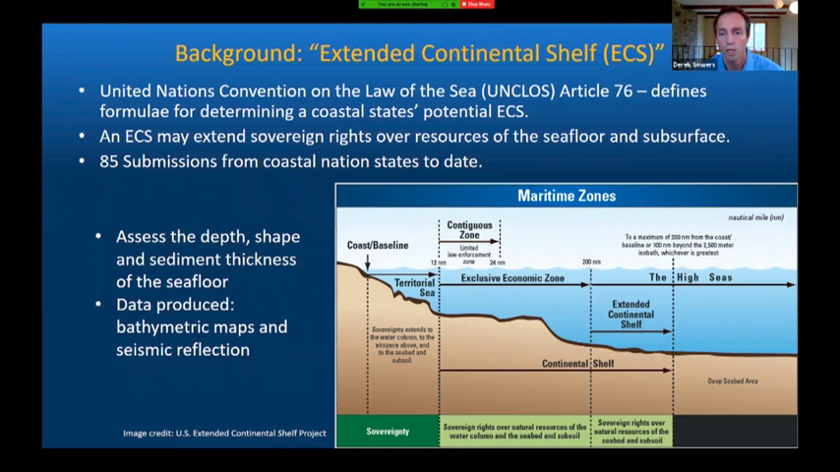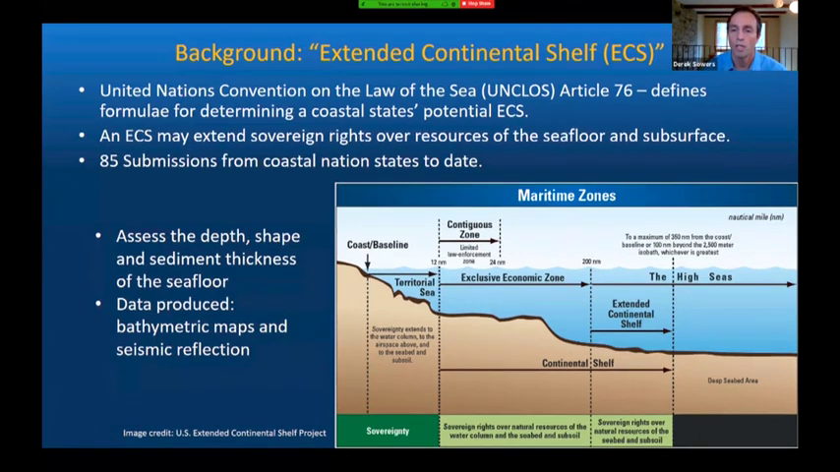So basically, if you can make a scientific basis that there's a natural prolongation of the continental shelf beyond 200 nautical miles, you can assert a claim for sovereign rights over natural resources of the seabed and subsoil out beyond 200 miles, out to a certain extent.